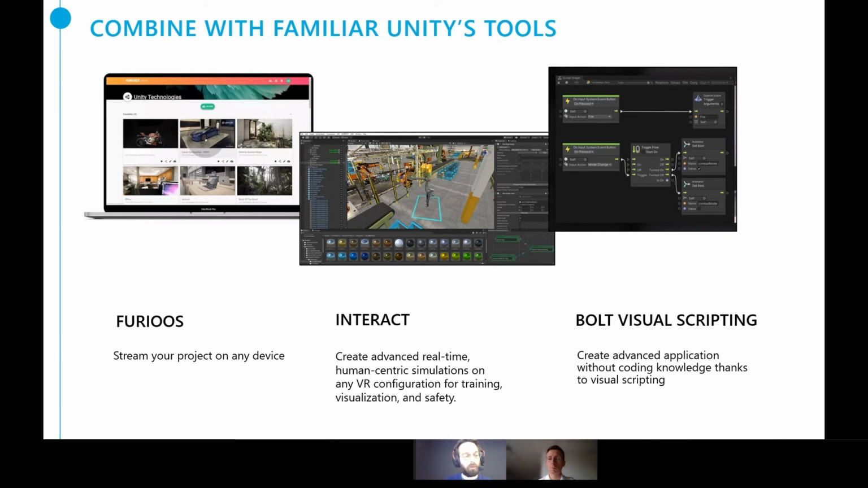One of those is, for example, Furious. Furious will allow you to stream your project on a web browser, so you can view this in a web page. This is streamed directly from a cloud, and you just need a browser to access your Unity application.